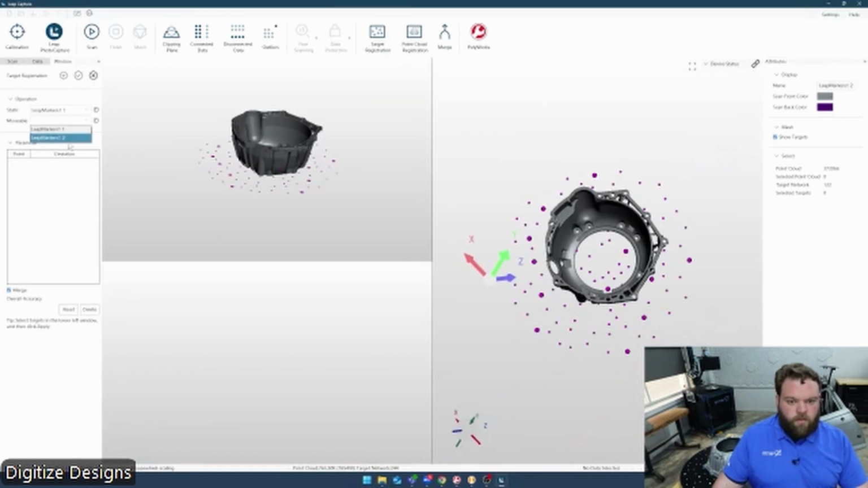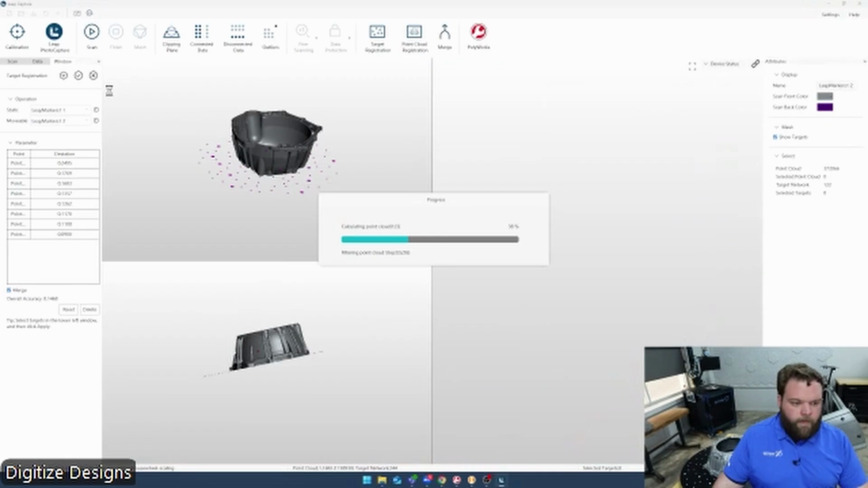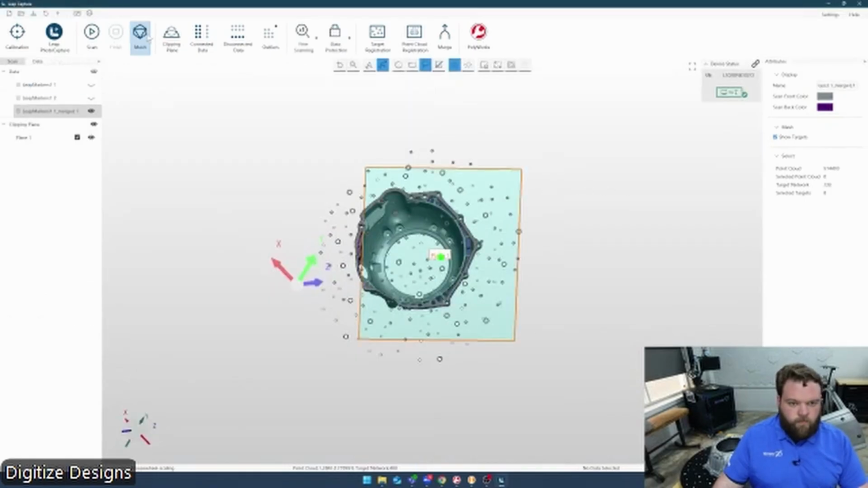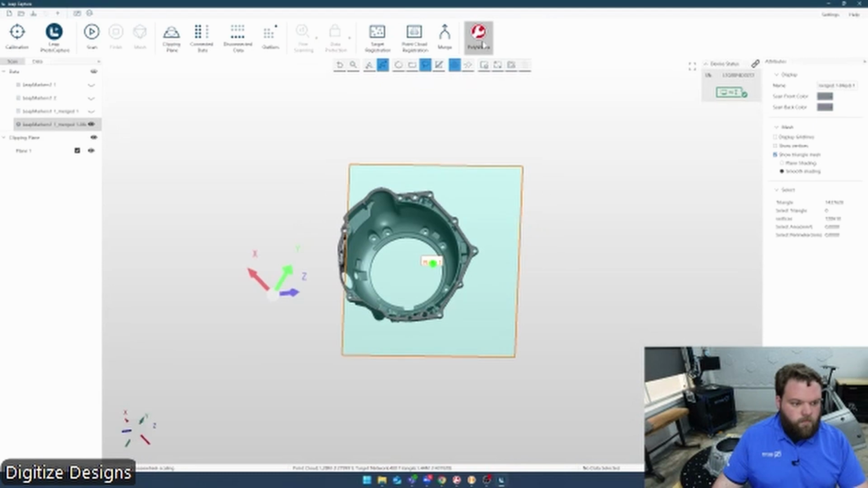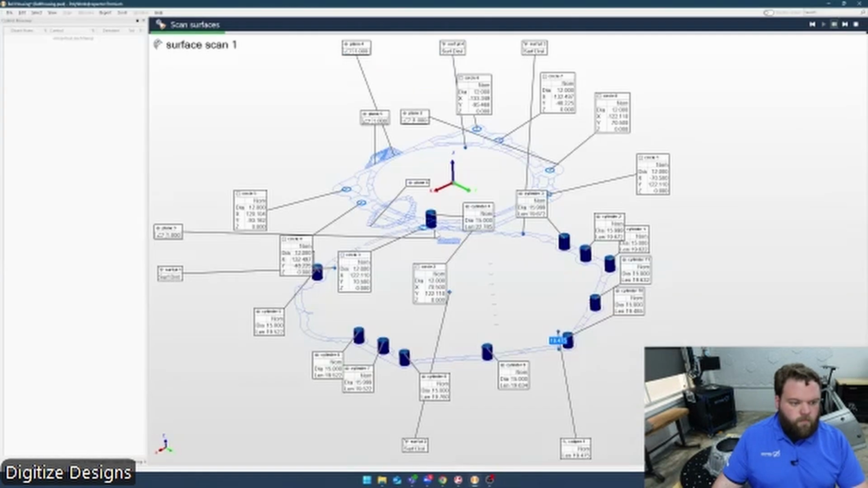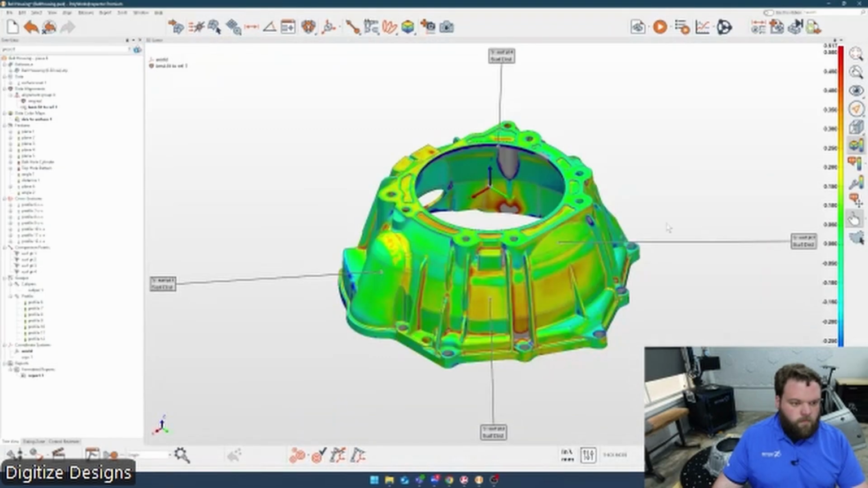Do one last registration. And all those measurements for a third time.